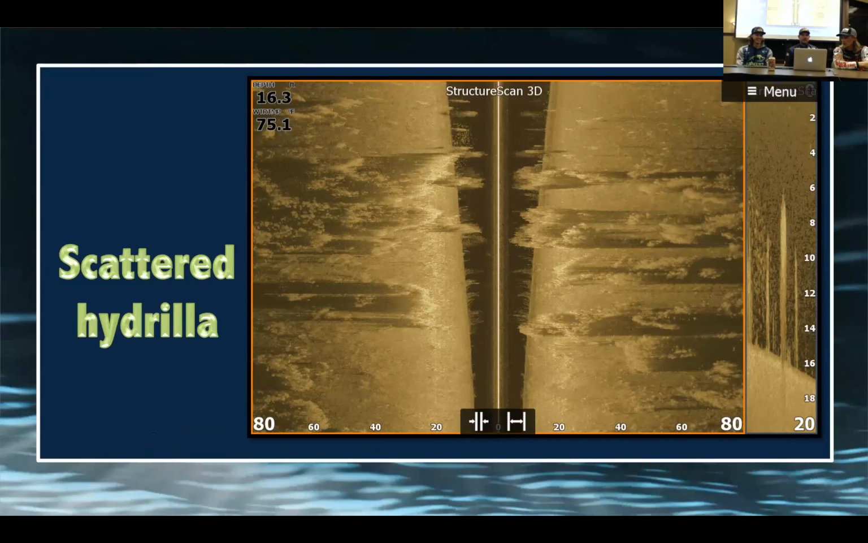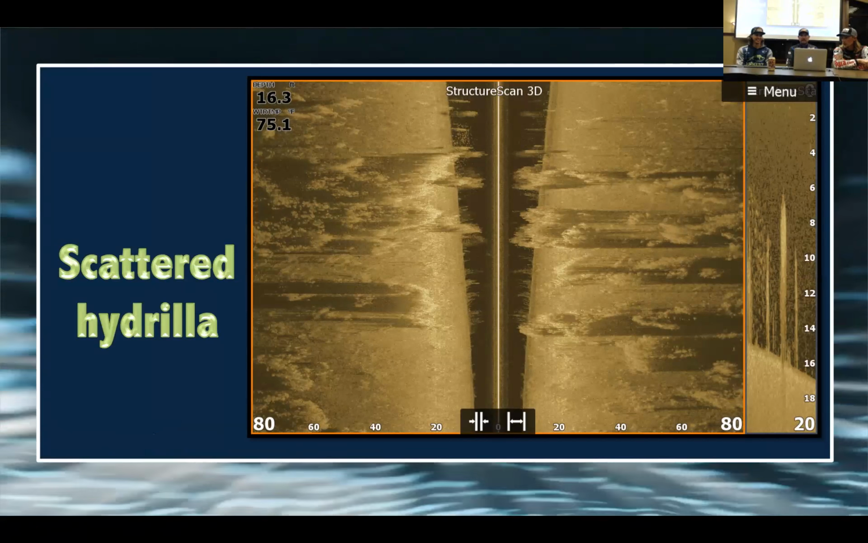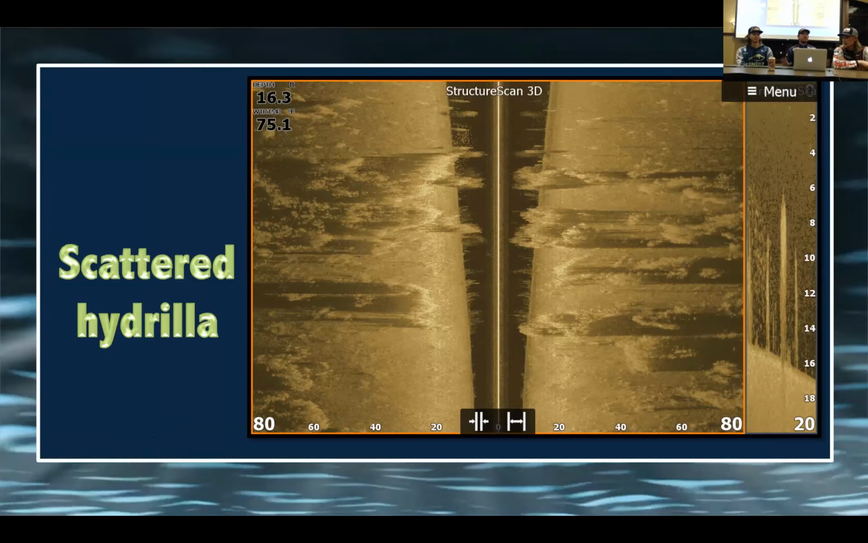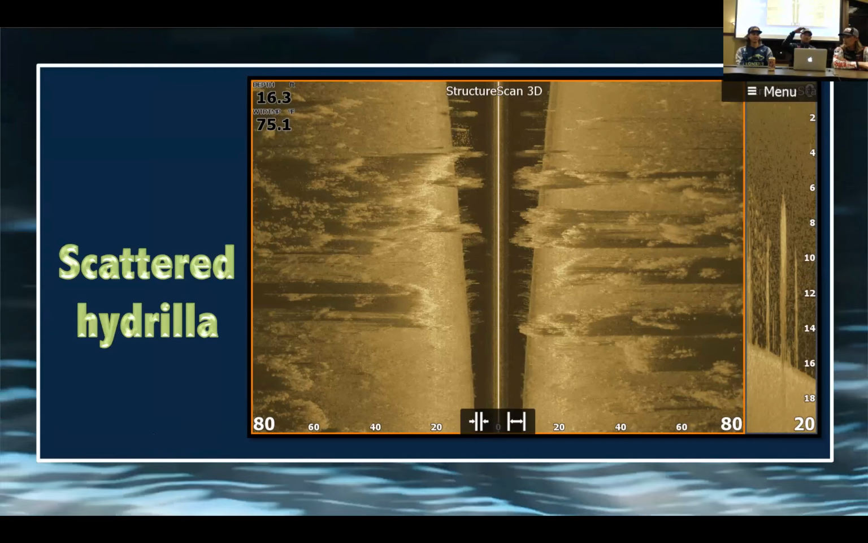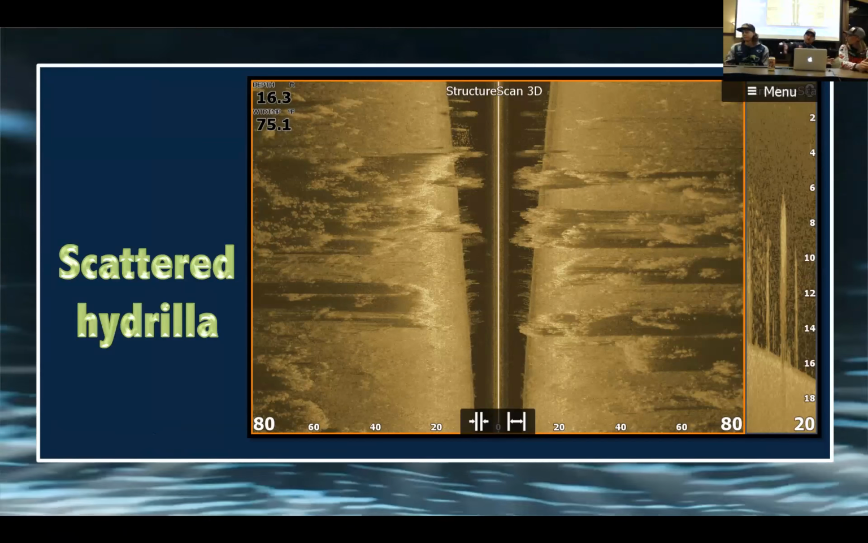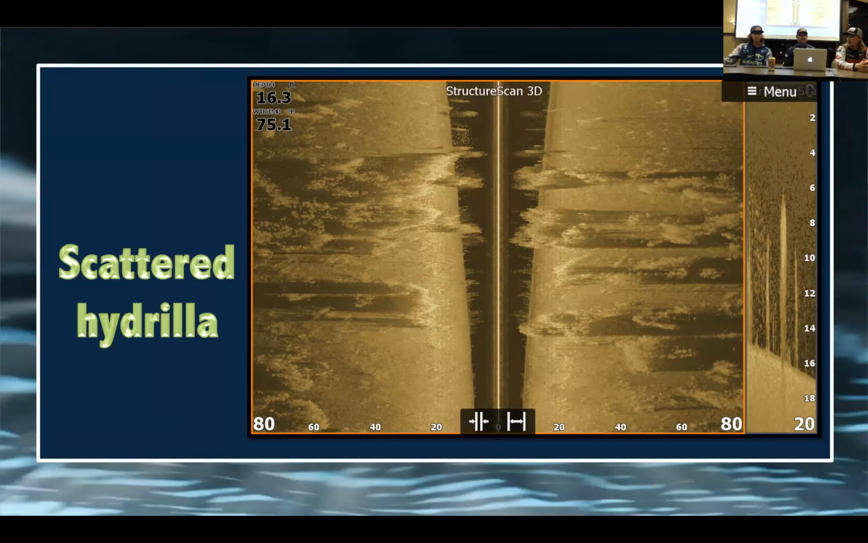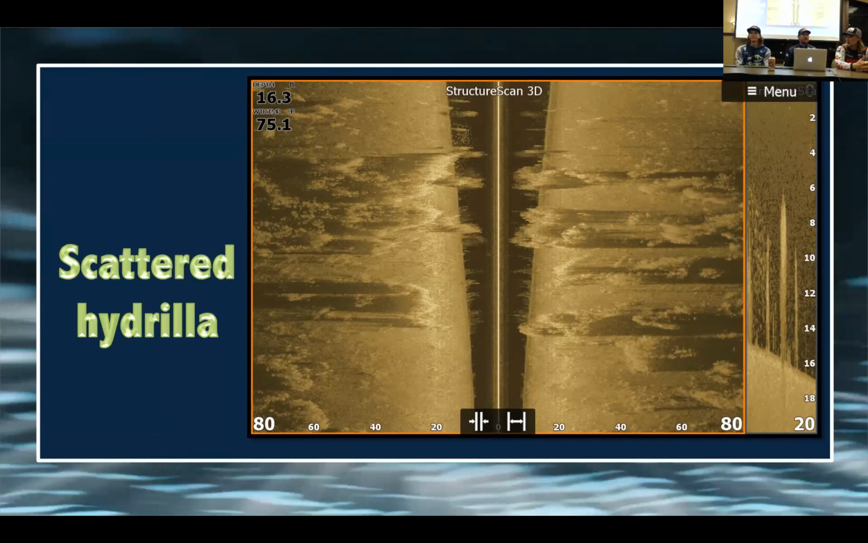All right, scattered hydrillas, some stuff Chad and I will be looking at. I think this actually is Florida somewhere. Scattered hydrilla, just like same thing here. It can be thick and matted out. And as it skirts out to the end, it starts getting clumpy and out to the outside edge. And this is exactly what that is. Big bass use those clumps.